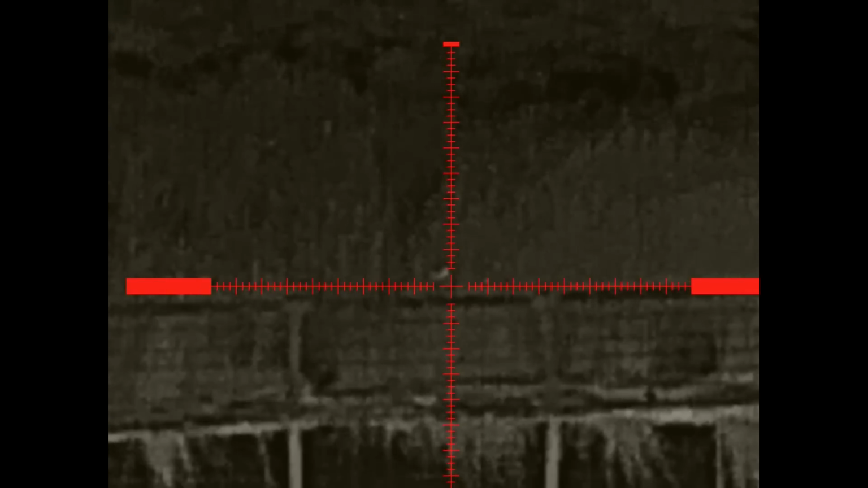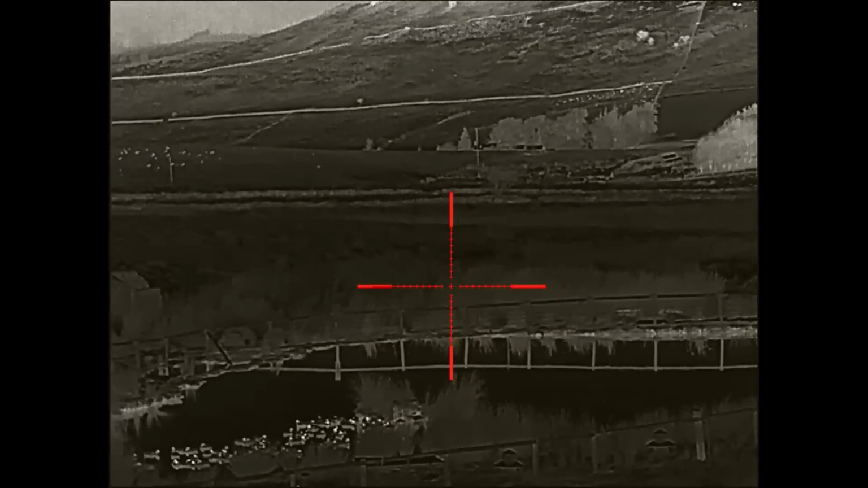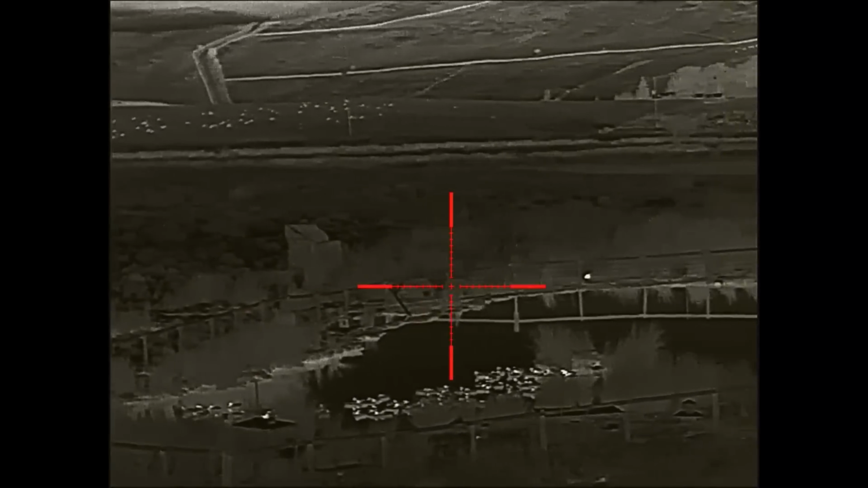This is where a thermal scope comes into its own. A night vision scope just wouldn't have picked anything at all up in those rushes. I'm having to wait for this one to come out into the open so I can get a clear shot. The weather conditions are just about perfect for thermal tonight, which is why we're getting such a good picture on the rifle scope.